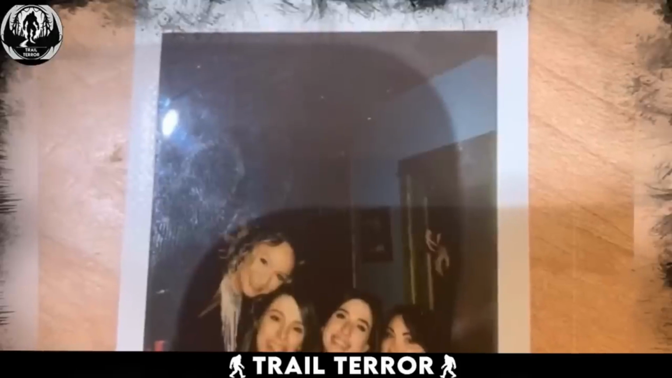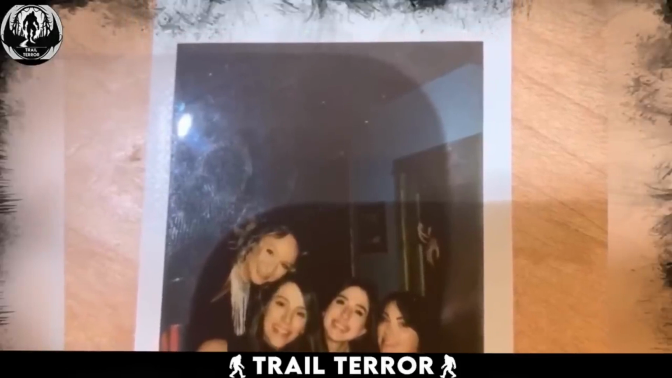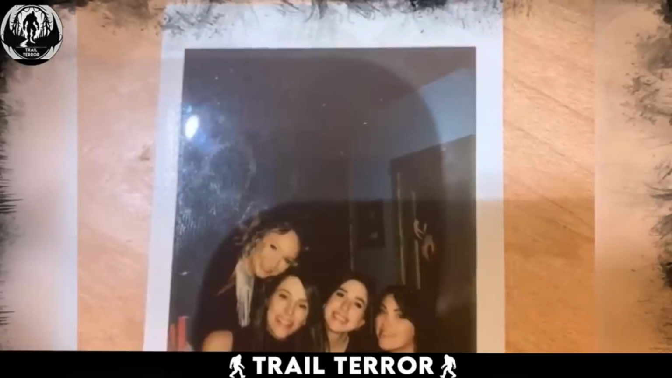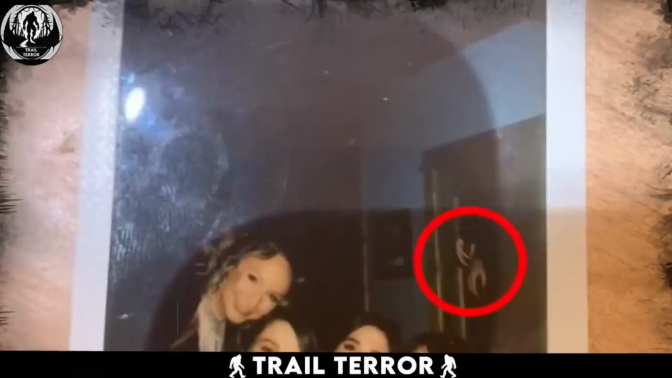Looking quite usual, this picture can haunt anyone for years. It might seem just an innocent-looking picture of a few friends taking a group photo. But if you focus on the background, you will spot something disturbing. We can see two hands appearing from the door in the scariest way possible. They do not look natural.